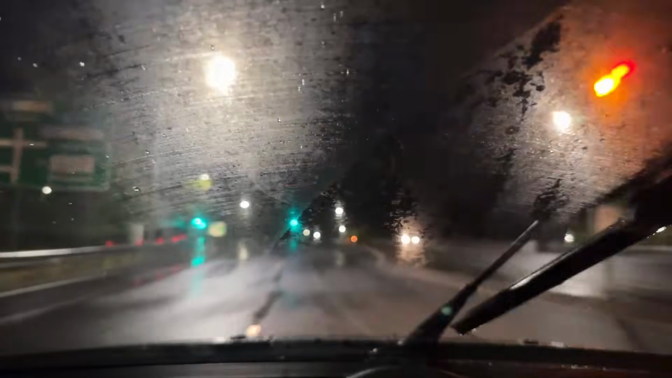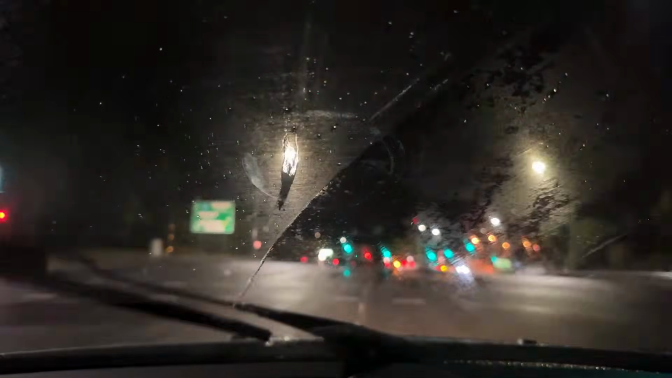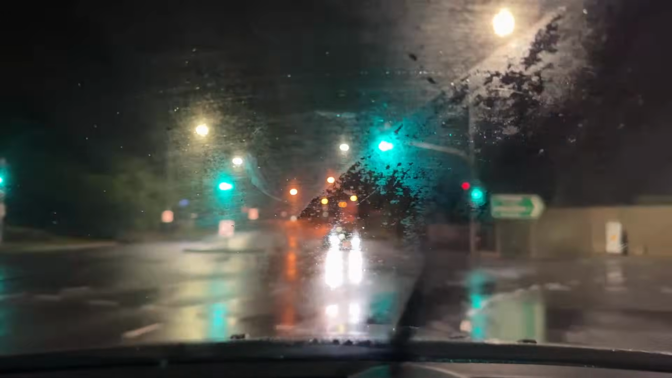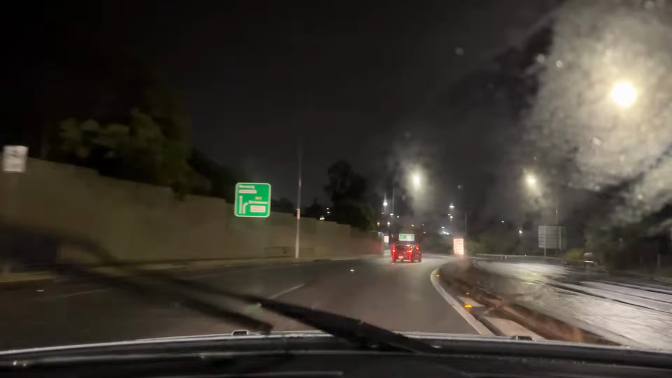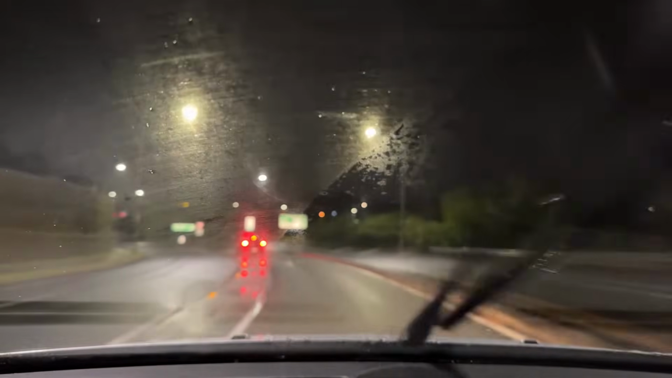All right, so just coming onto the on ramp for the M1 heading north. Is it Narang Broadbeach Road? It's called Hinkler Drive North. Yep. So Hinkler Drive, and then we turn onto the M1 and head north to Brisbane.